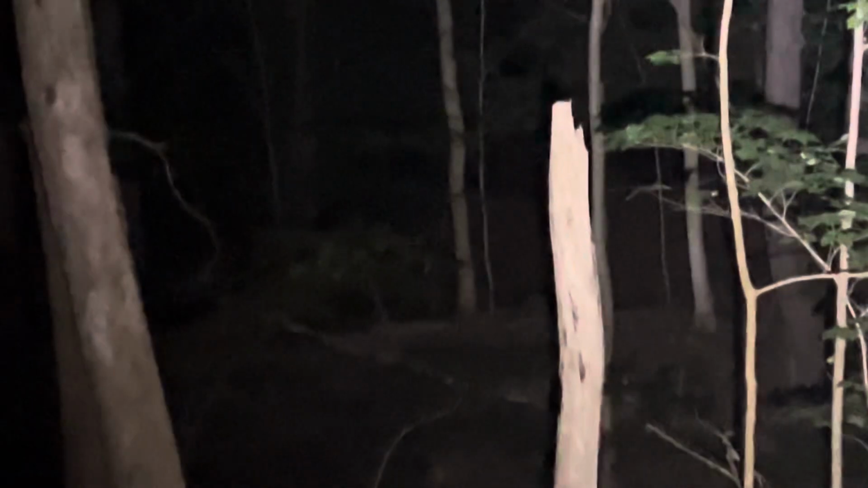I caught a little bit of it, and I'm going to have to review that, because that did not look like a deer, but I couldn't tell exactly what it was. I'll have to review the video to catch that. But it didn't like that.